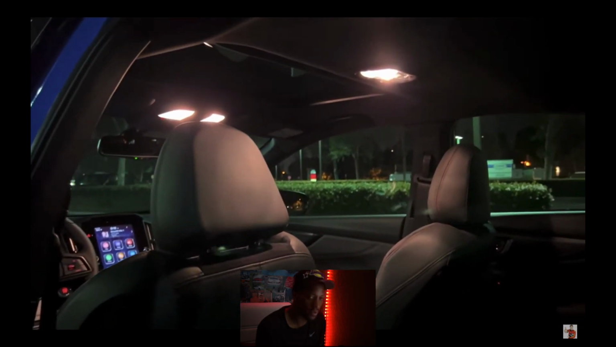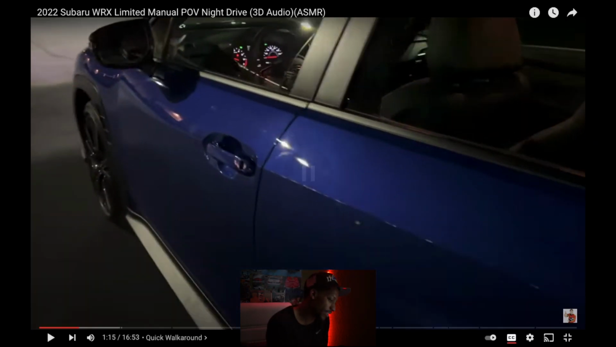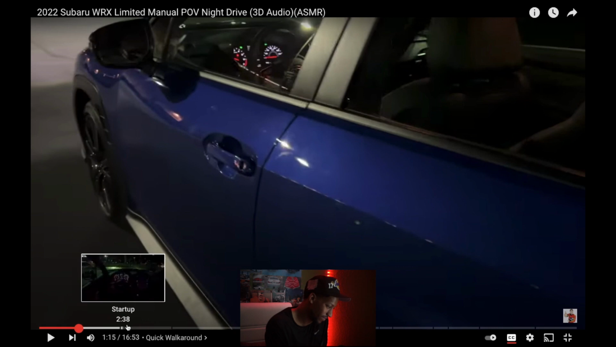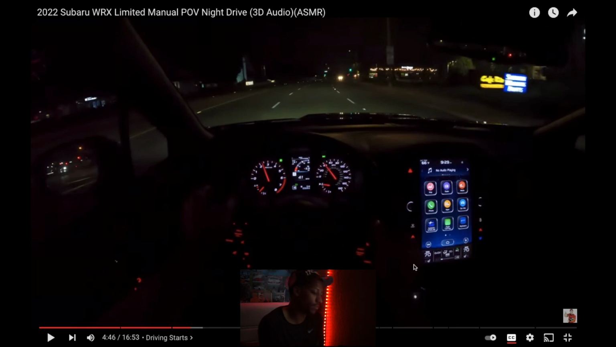And the inside is pretty fair. What are these leather seats? Or is that Alcantara? It might be. Well, let's go to the drive. Let's see how this is. I know it's not going to be loud, but...